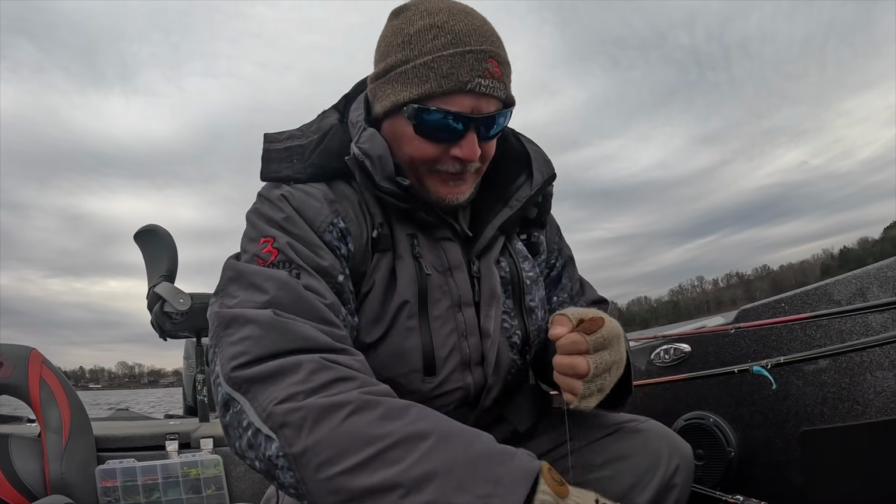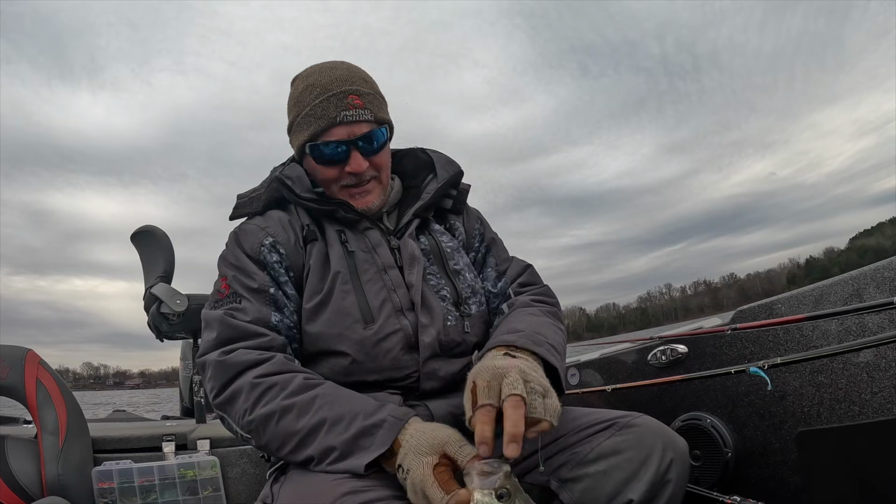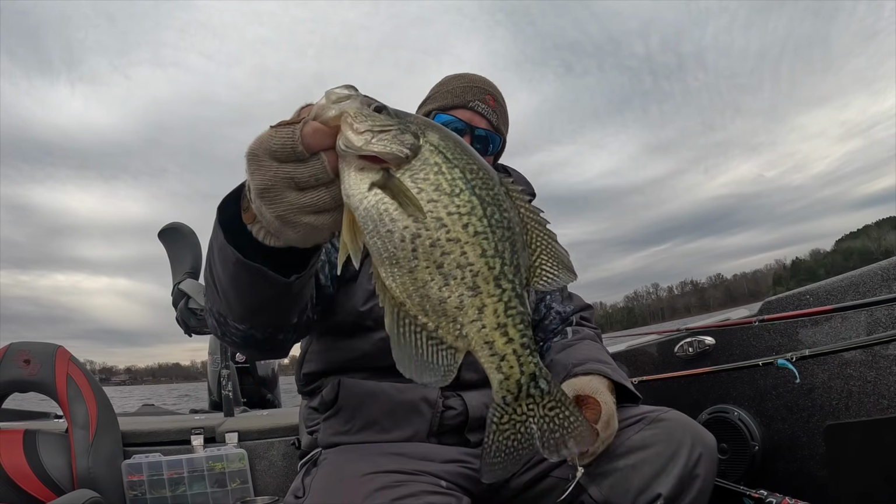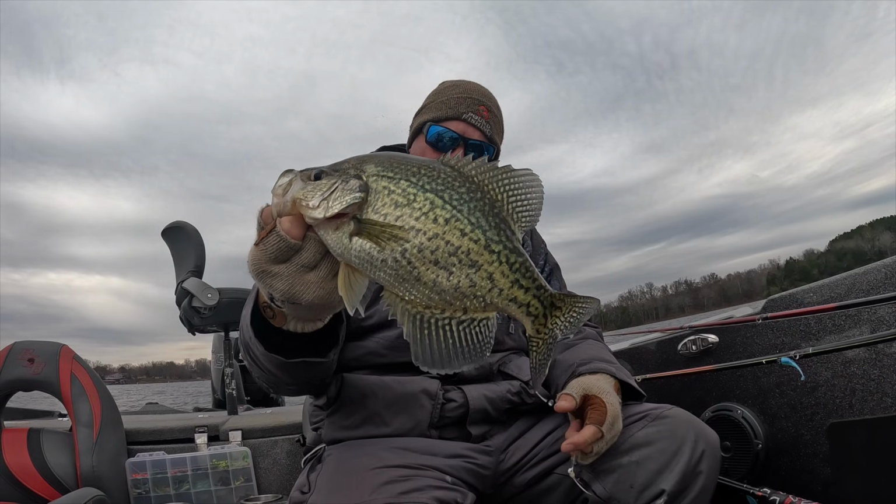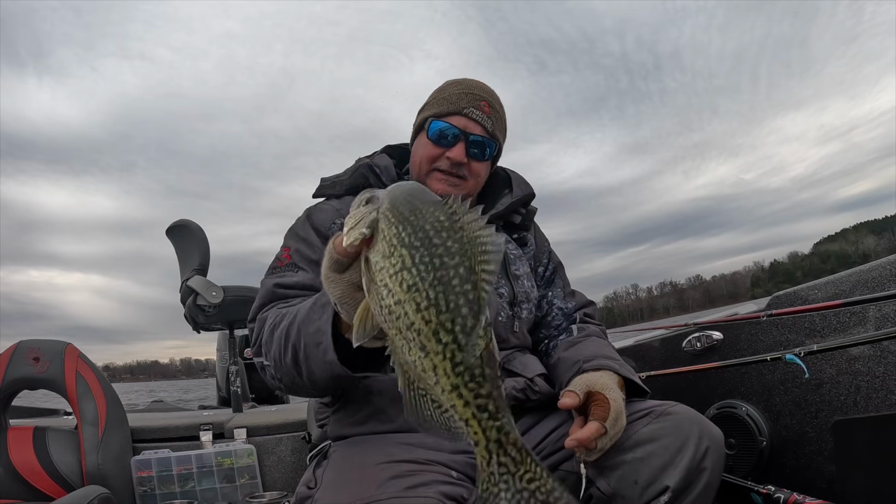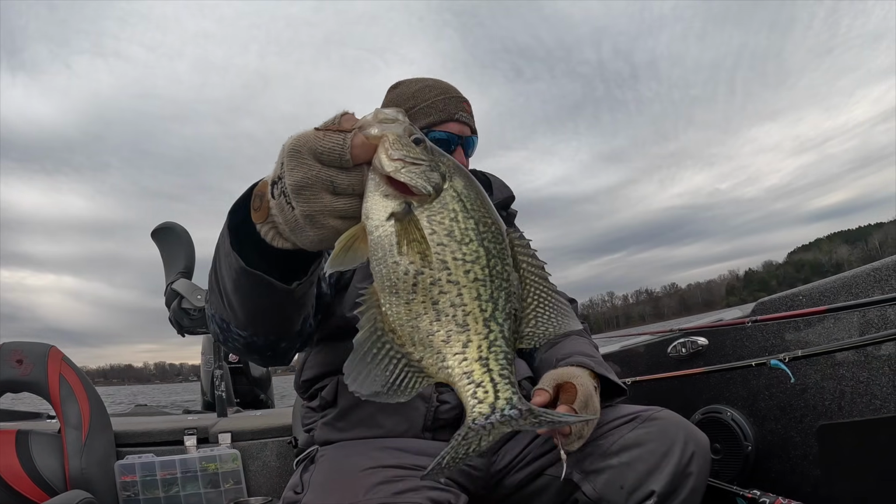Oh, we got a tournament fish here, guys. That guy did not give up, and neither did we. That is a slab. That's an absolute toad. On my lake, that's an absolute toad. Solid, thick back.